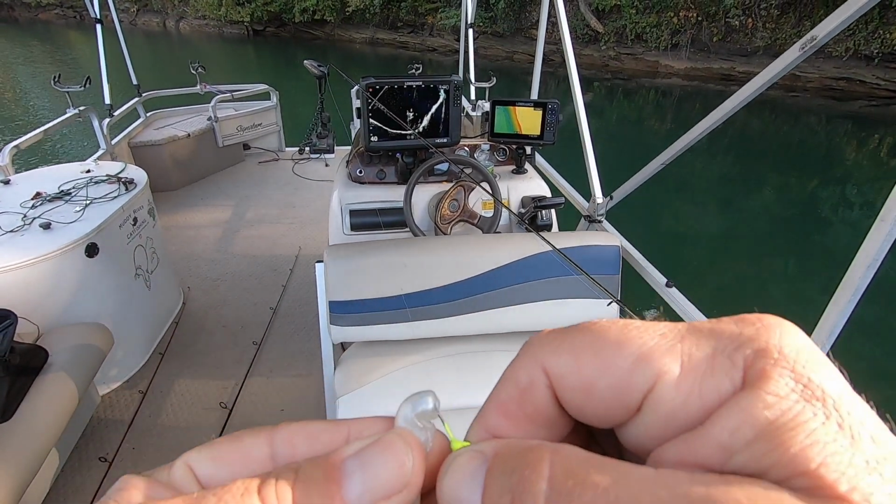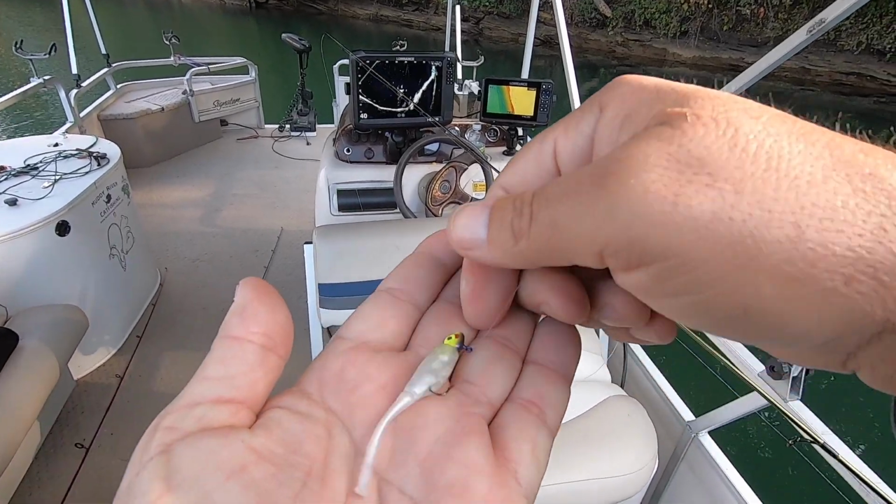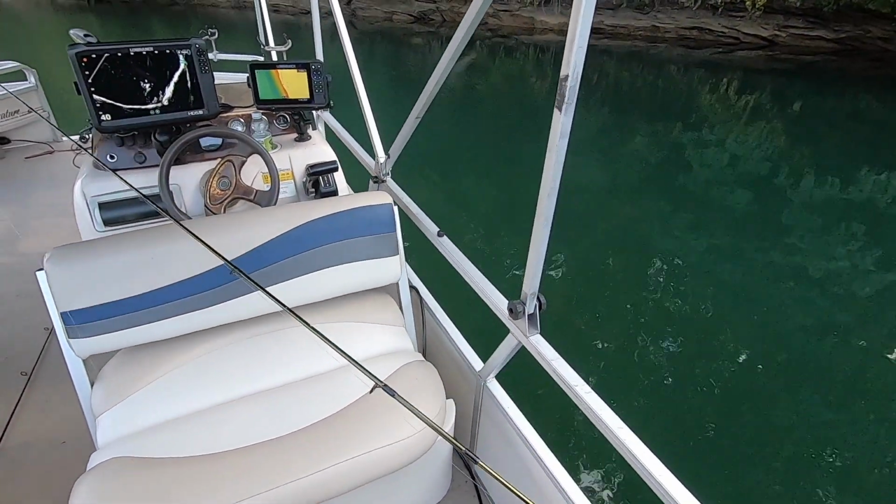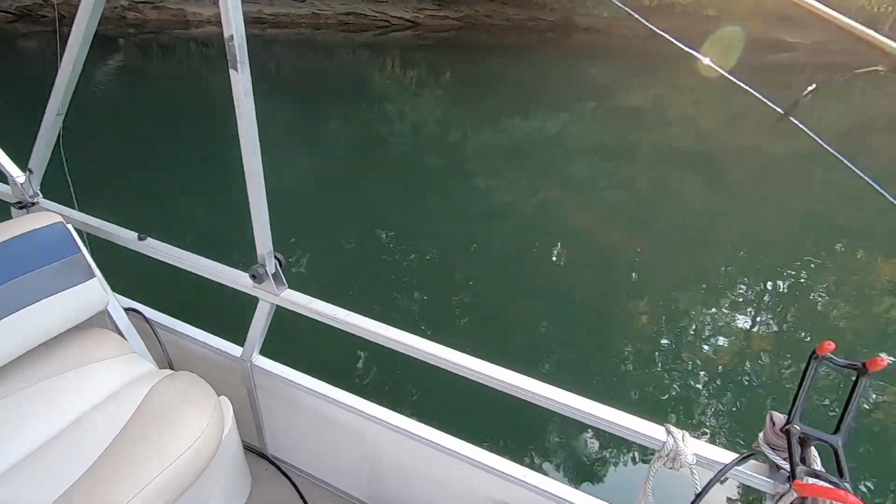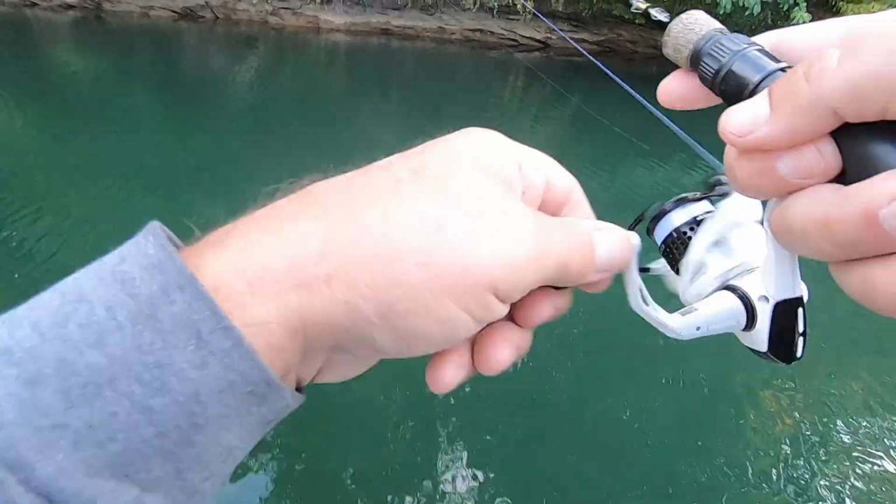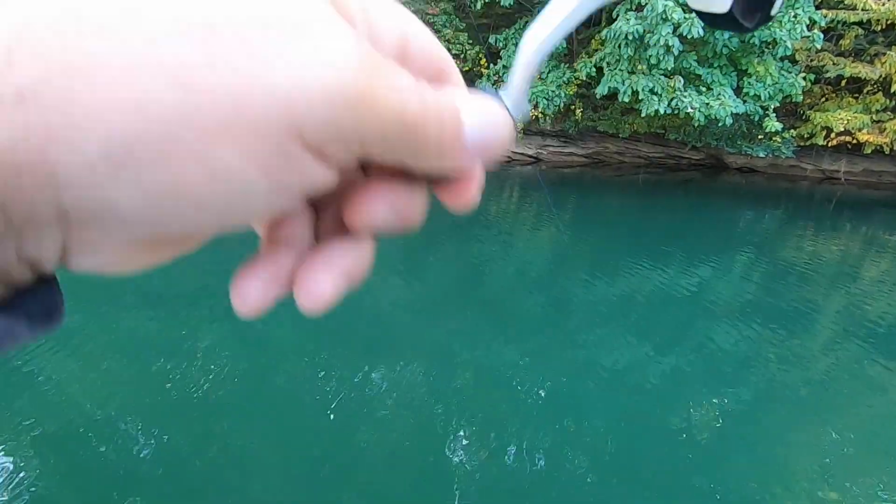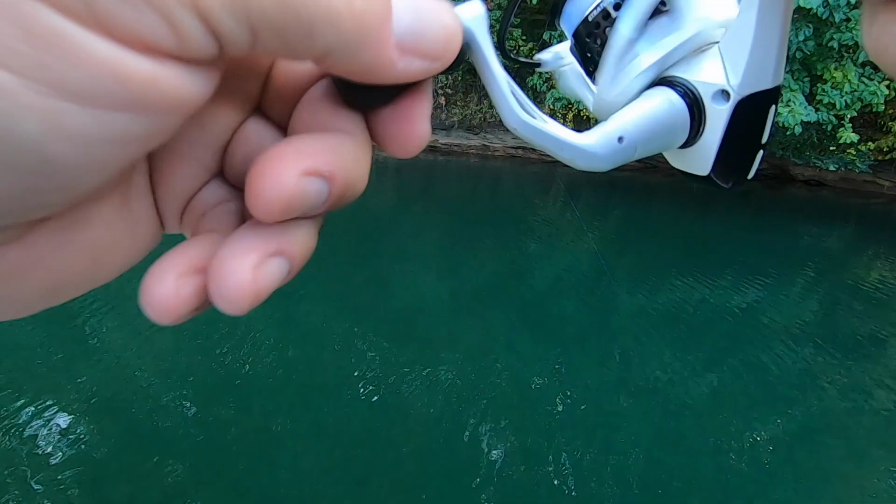So all white. Kind of like a pearl white. Same 16th ounce jig head. See if I can pull another one. Oh, I got one. I got one, or I got brush. I got one. Come on, come out of there. Hit it on the fall. I mean, it was on there.